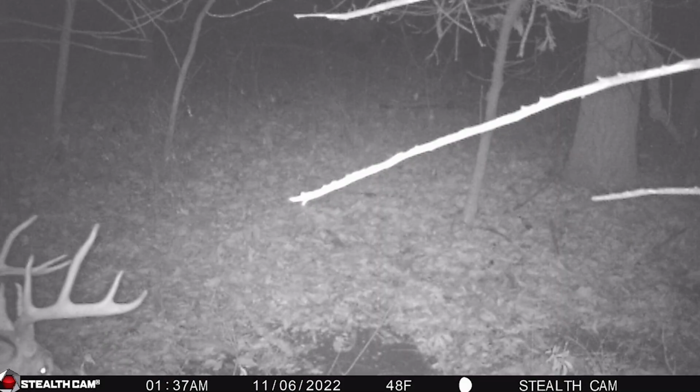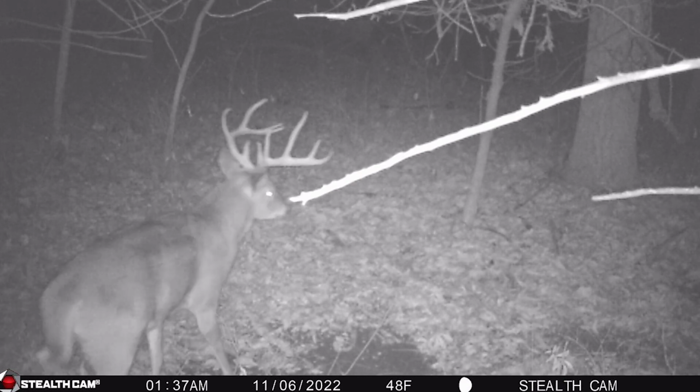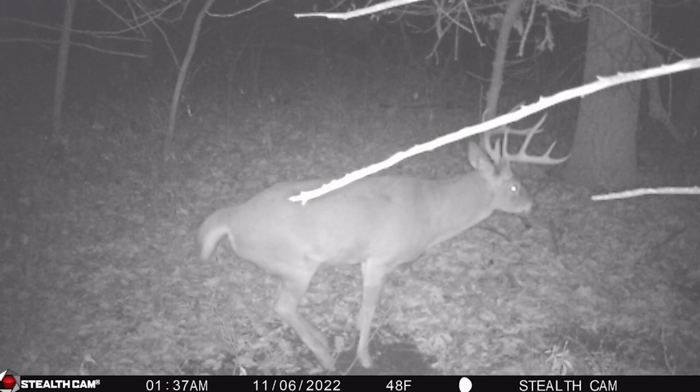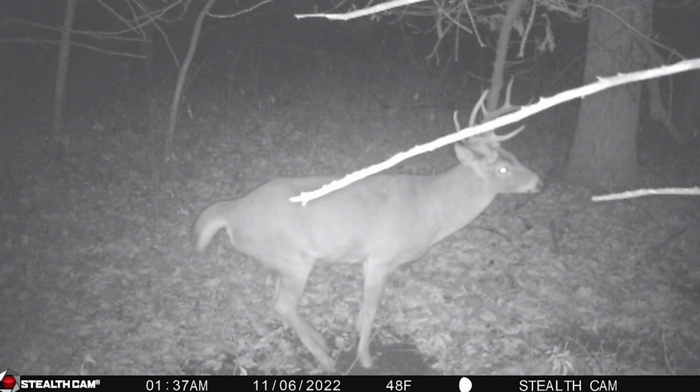Overall, it's a very, very good camera pull. Very successful. It confirmed that I shot the most dominant buck in that specific area. There's only 2 bucks that showed up on camera that possibly could have challenged him for that location, but they were random rut movers. They didn't show up once, maybe twice total on camera.